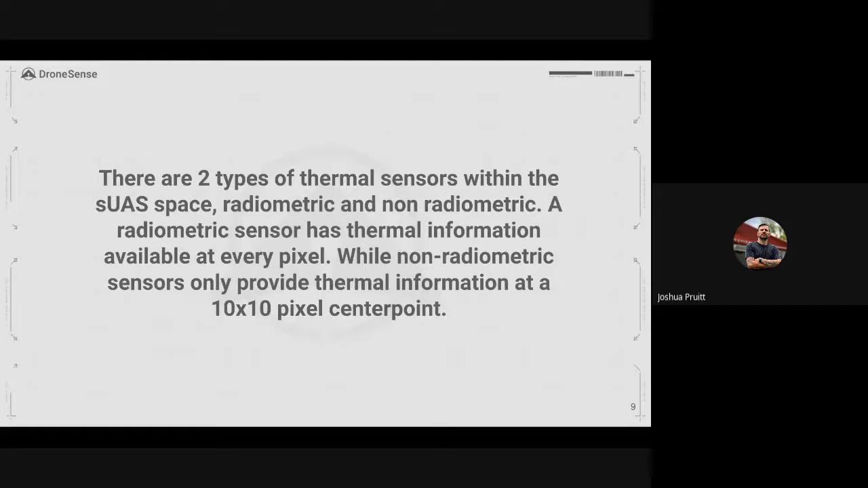So in the world today, as it relates to drones and public safety, there are two types of thermal sensors: radiometric and non-radiometric. Now, a radiometric sensor has thermal information available at every single pixel across the screen. So it means anywhere you touch on the screen, you're going to get some kind of temperature readout.